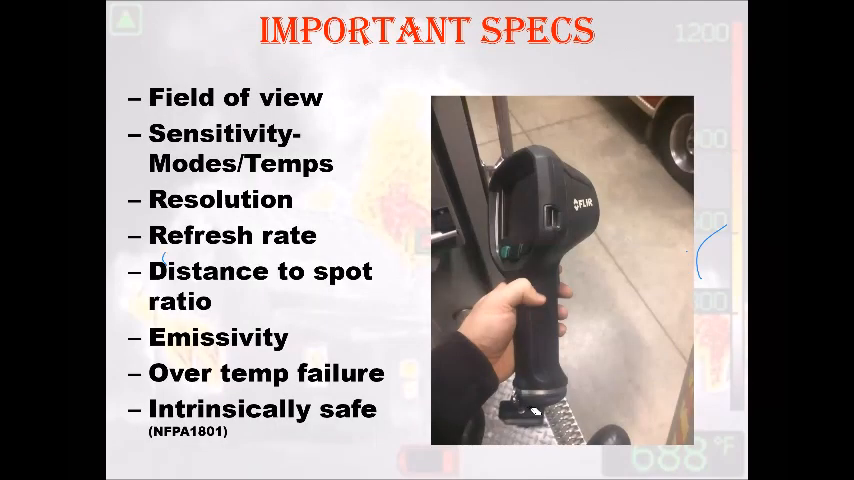So some of the specs you're looking at: field of view, how wide is the camera itself when it opens up? So field of view would be something versus this. How much of the background am I bringing in? Sensitivity modes, how many do I have? When do they switch?